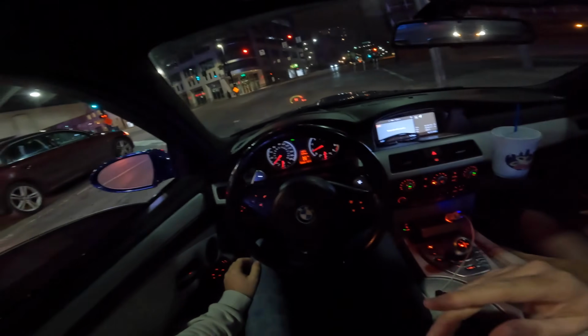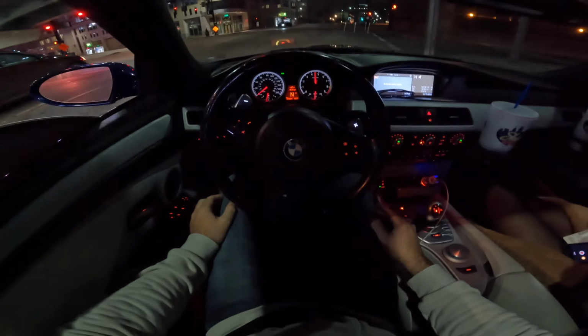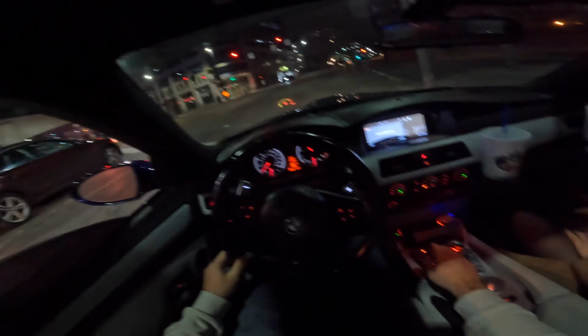I'll rev it once these guys go. I don't want to start randomly revving it and people will be like, what is this idiot doing? Rowdy.